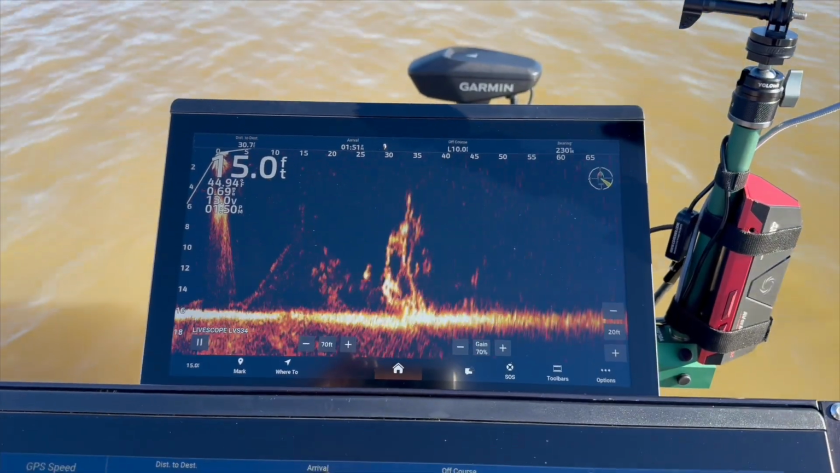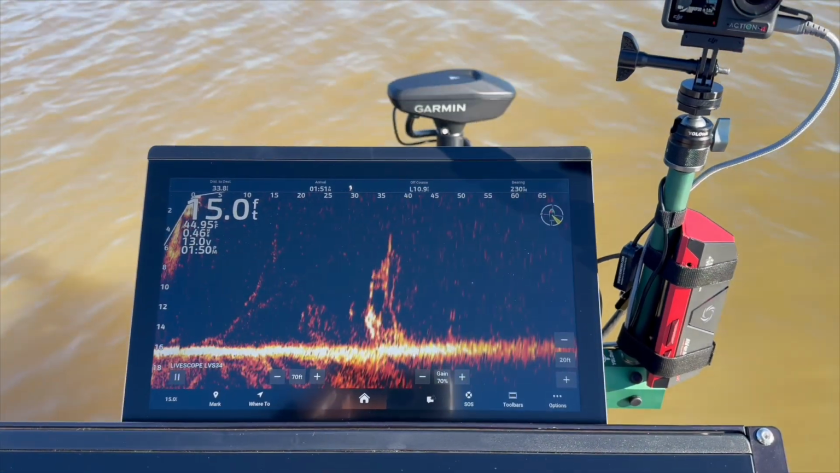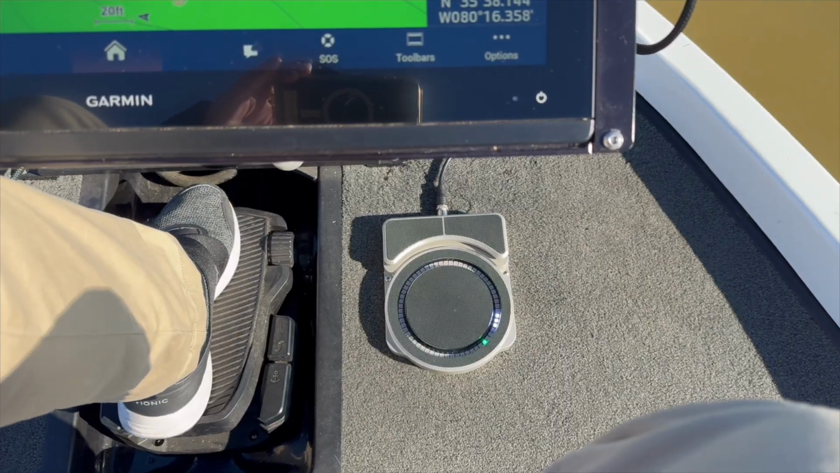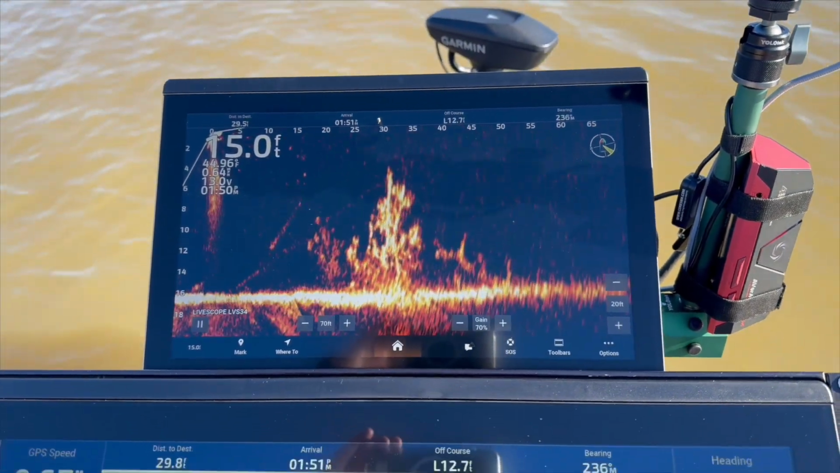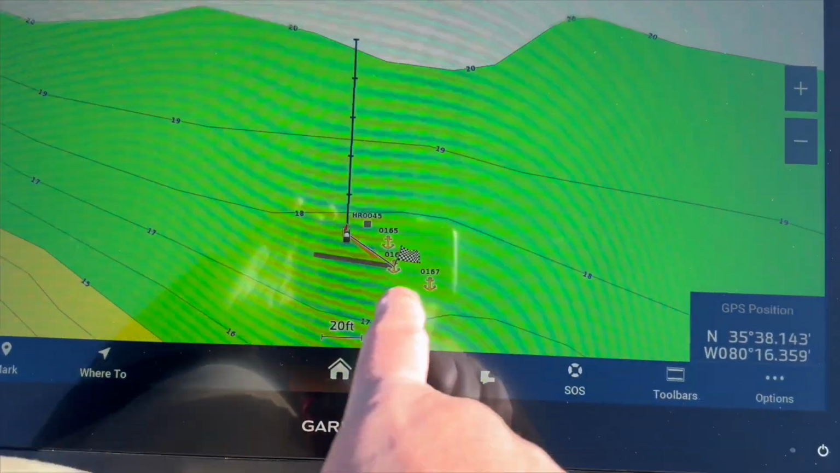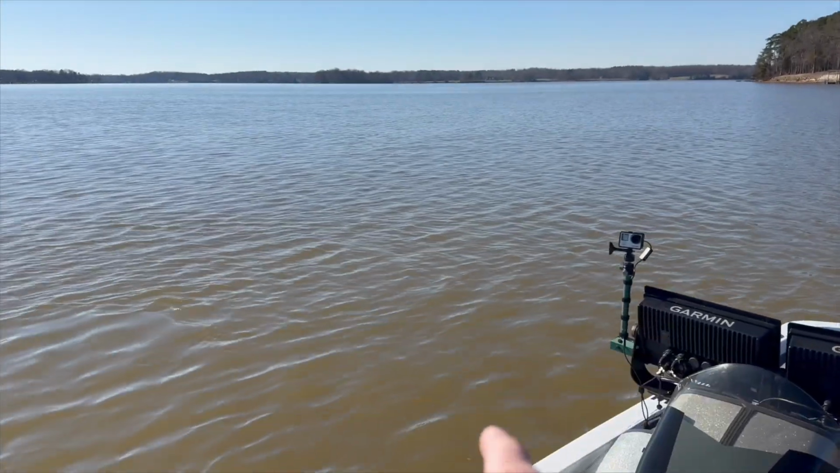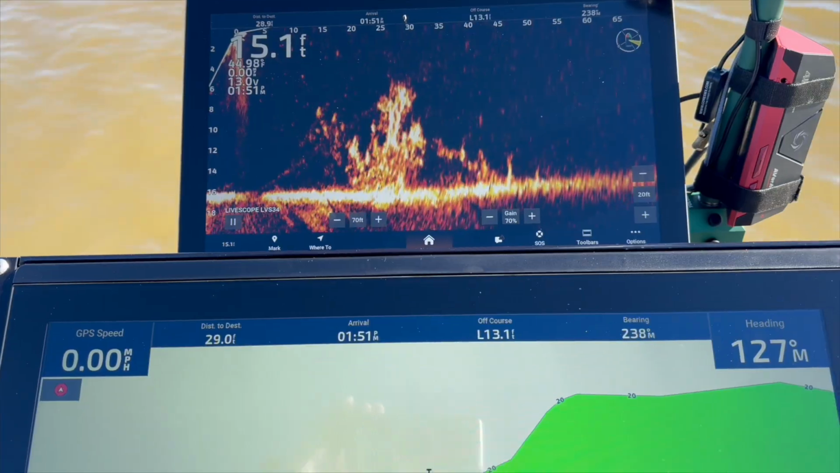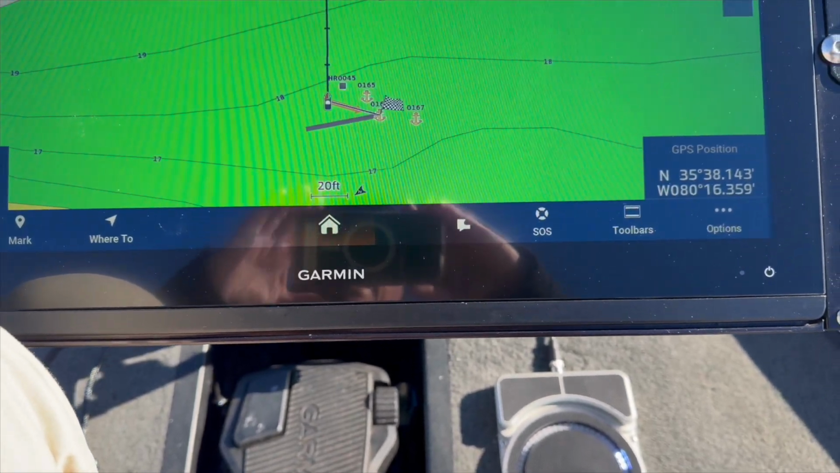So we're moving the boat around. We're still on that waypoint. Right back there's our waypoint. We're holding it. It's just right off our starboard side.